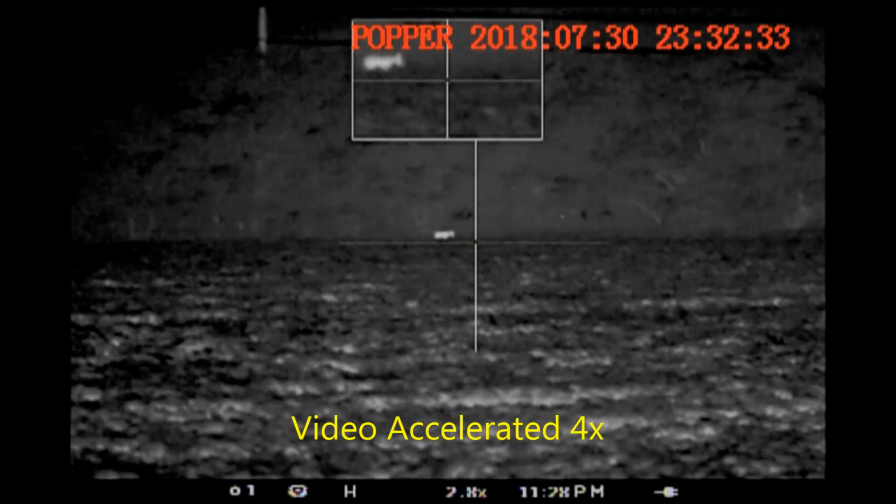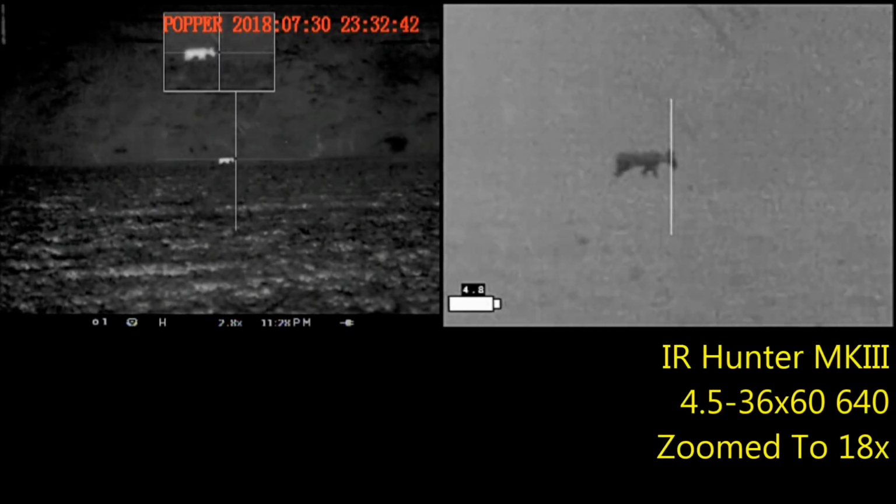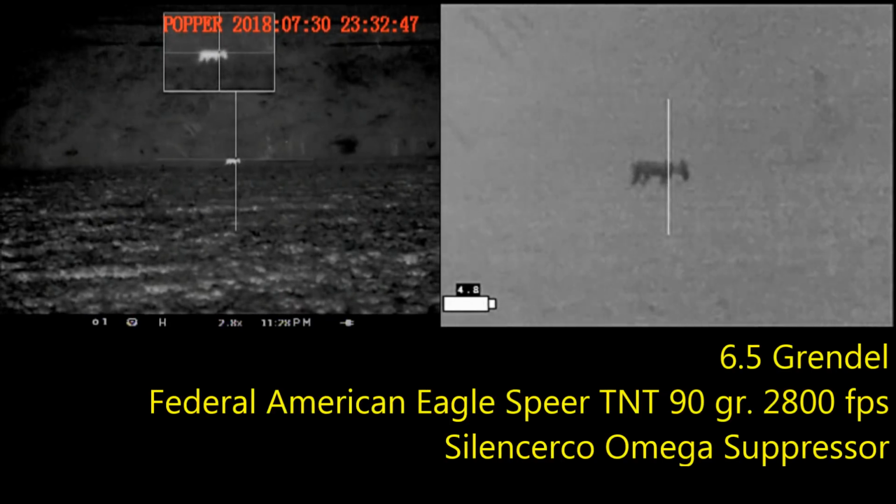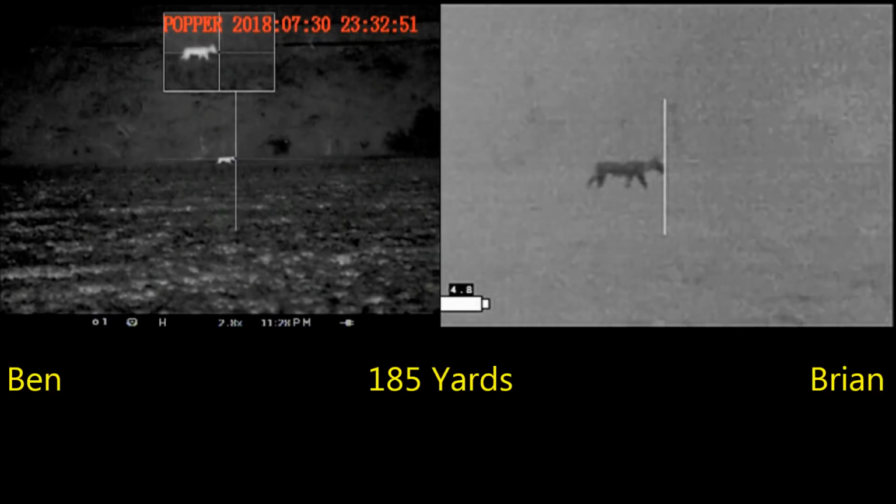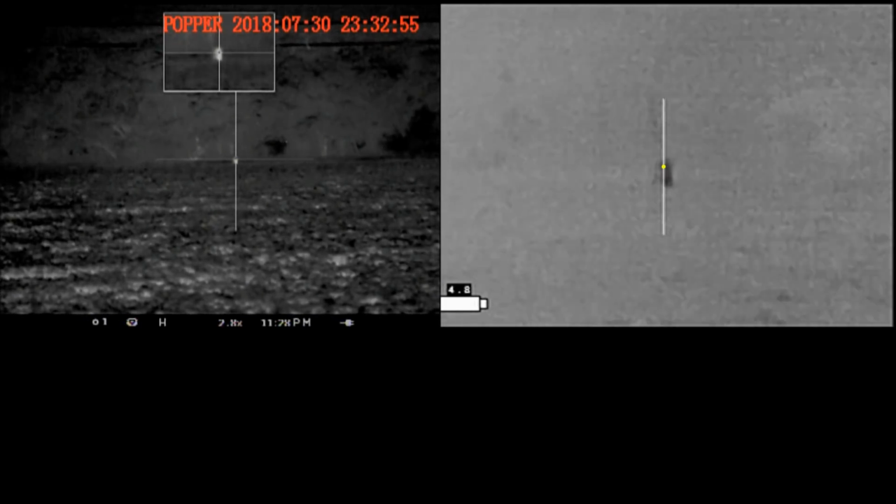Finally I tell Ben we're going to shoot it the next time that it stops. Now ideally we want to have a broadside view, but if the coyote turns lengthwise towards us or away from us, still a perfectly good shot. We want to recover a bullet that Ben is testing. Alright, here we go. 3, 2, 1.